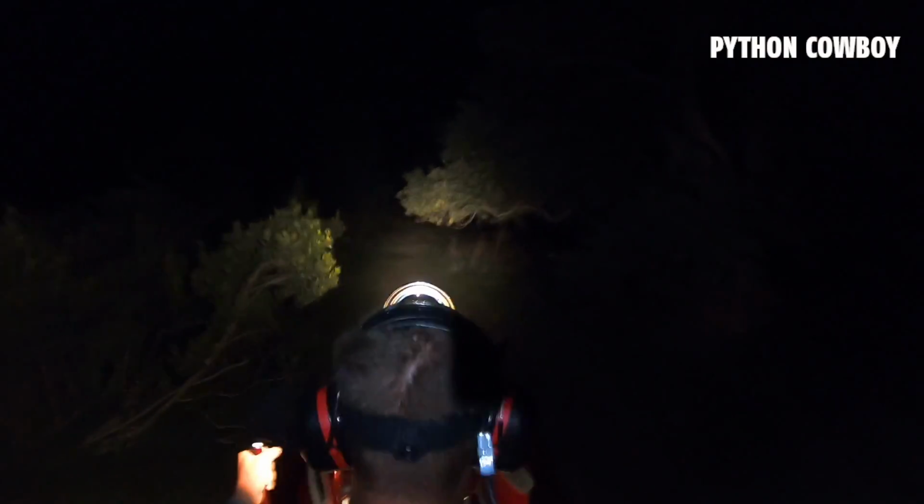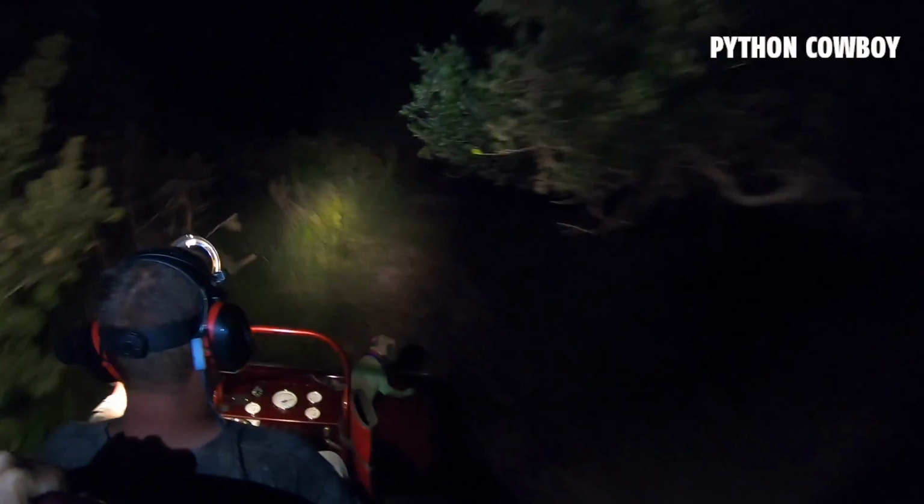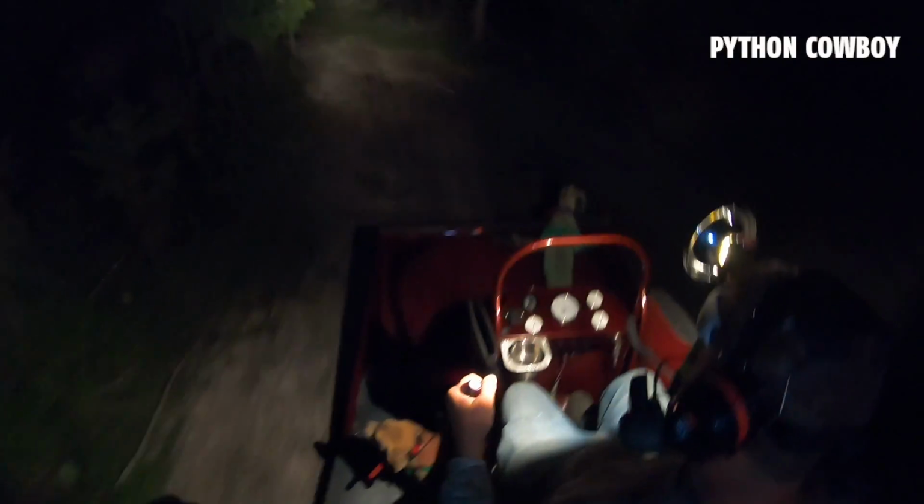One of them looking for four of them. I start to see some heat signatures out there, and I think it's a hog. We've come blazing up on it, I'm telling him it's a hog, maybe 1 or 2 o'clock. Might be a cow. Wouldn't you know it, it's a freaking cow.